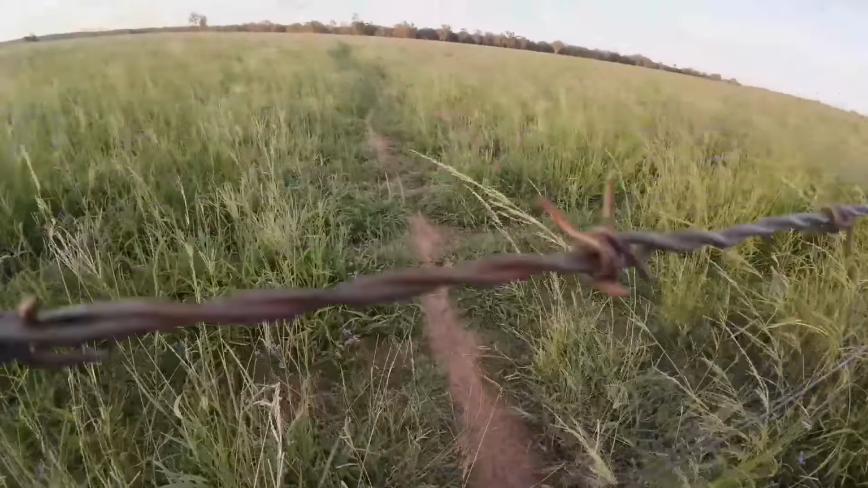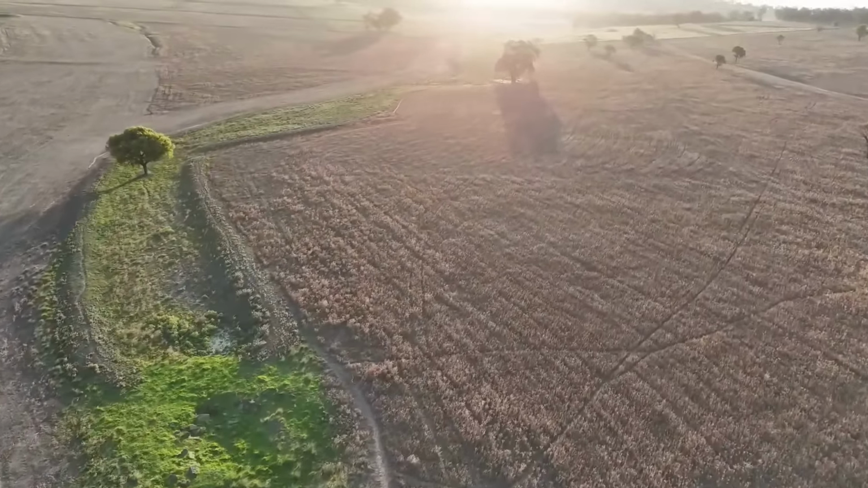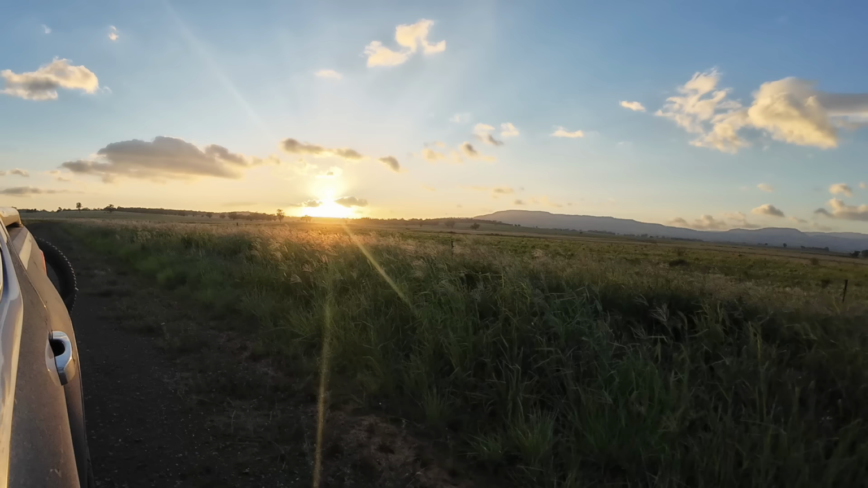There is a lot of sign running across the roads into some recently harvested wheat fields. I think we're going to be very busy on this one. If you want to see how it all unfolds, stick around.